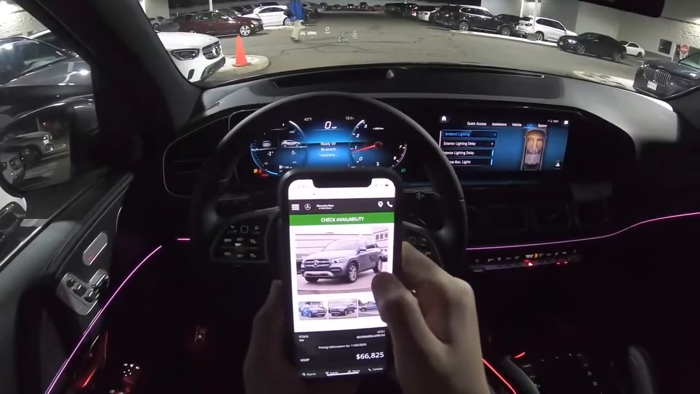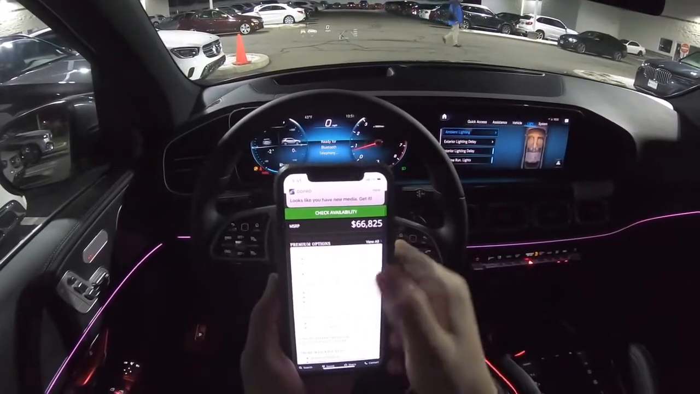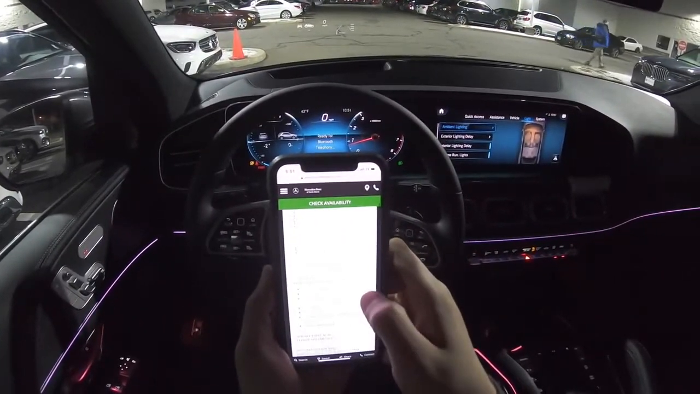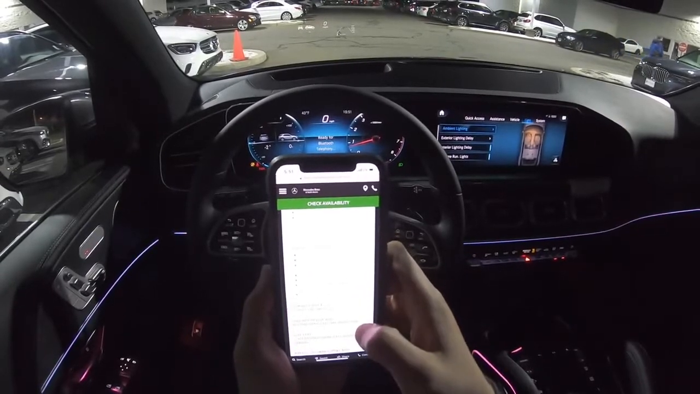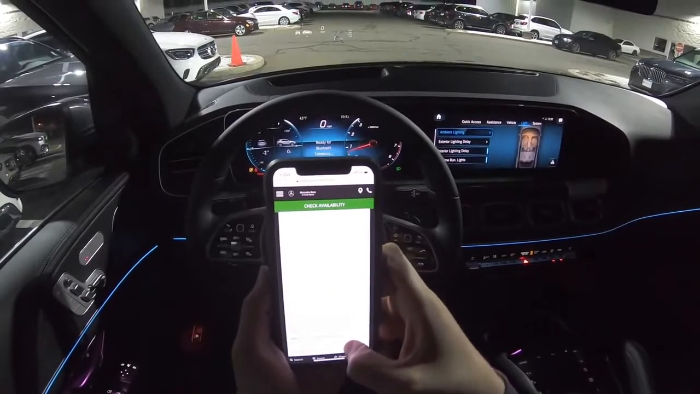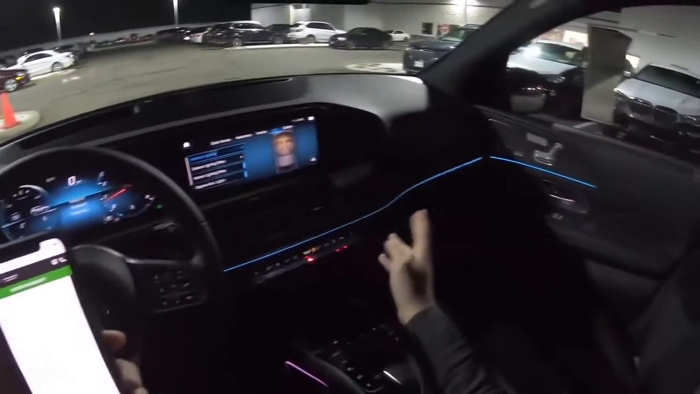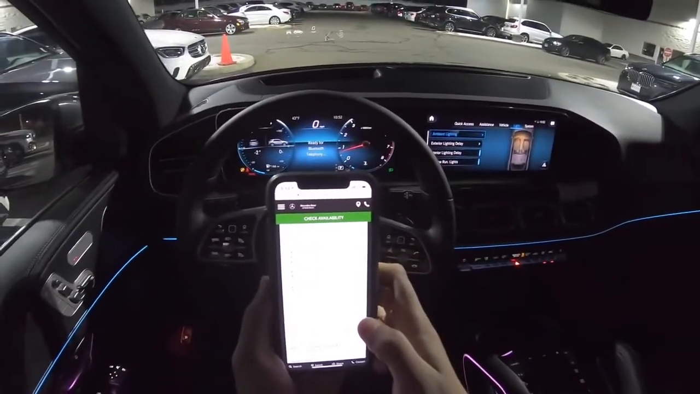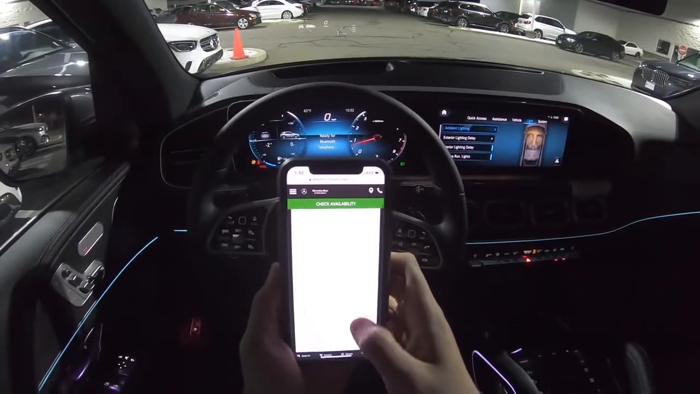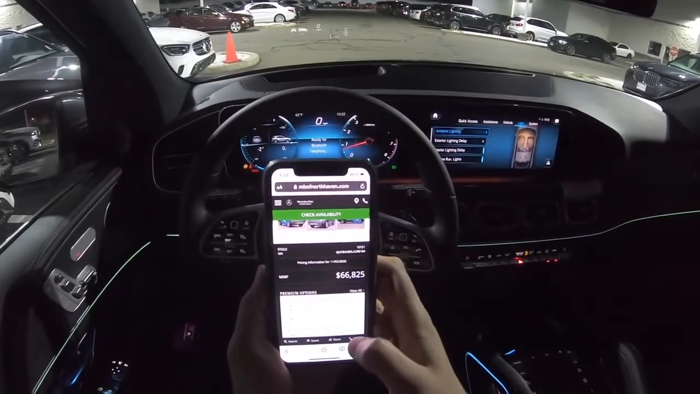So here is the Mercedes-Benz GLE that I'm driving, and the packages that this one has. It has the Advanced Lighting Package, MBUX Technology Package, Parking Assist Package, Premium Package, and then it has a few other options and packages. The Premium Package actually gives you the wireless charger, interior ambient lighting, which you guys see right here, which is really nice, and it gives you the illuminated door sills, and a few more things. And the price of this one is 66,000, almost 67,000.